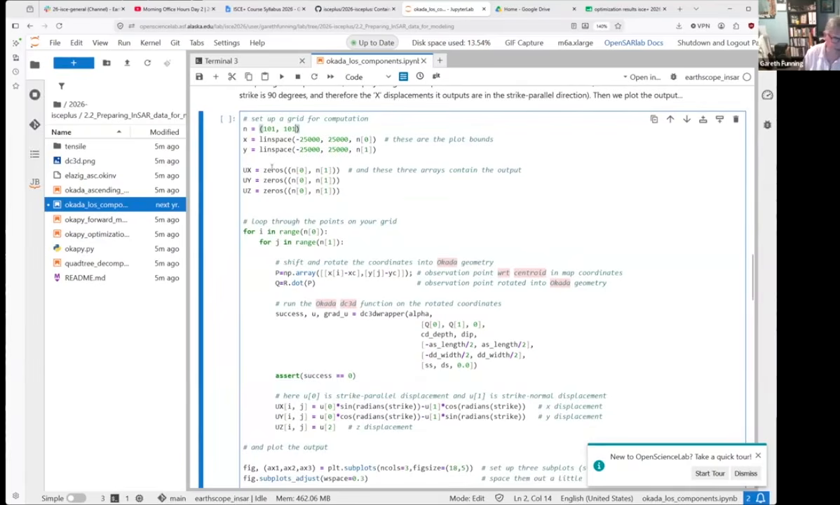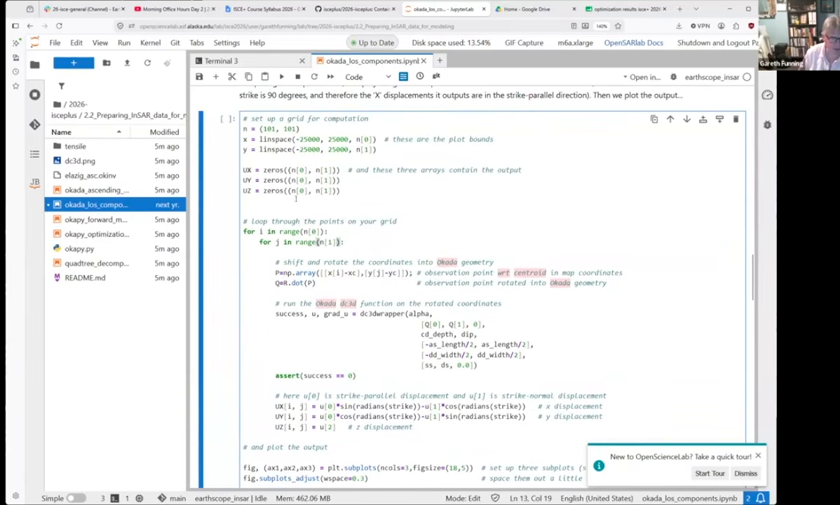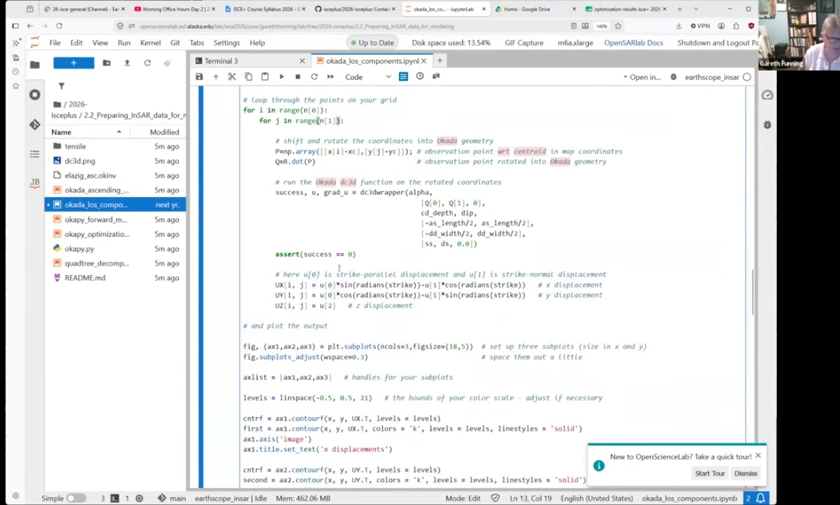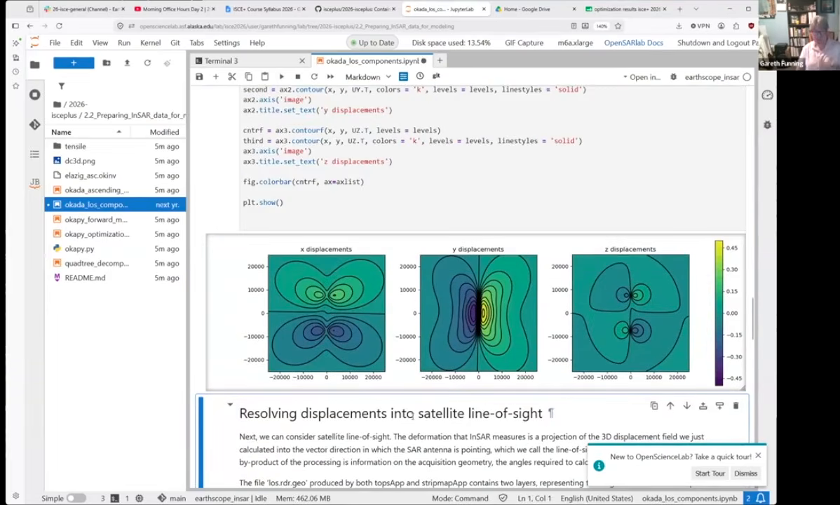I make some arrays to store the outputs, and then actually running Okada, you just loop through the rows and columns where you're trying to calculate the displacements, and you evaluate the model at all of them. And then you rotate the coordinates into the coordinate system, and at the end of it all, you get some output. Okay, so when you run this, this north-south fault produces the following displacements in x, y, and z.